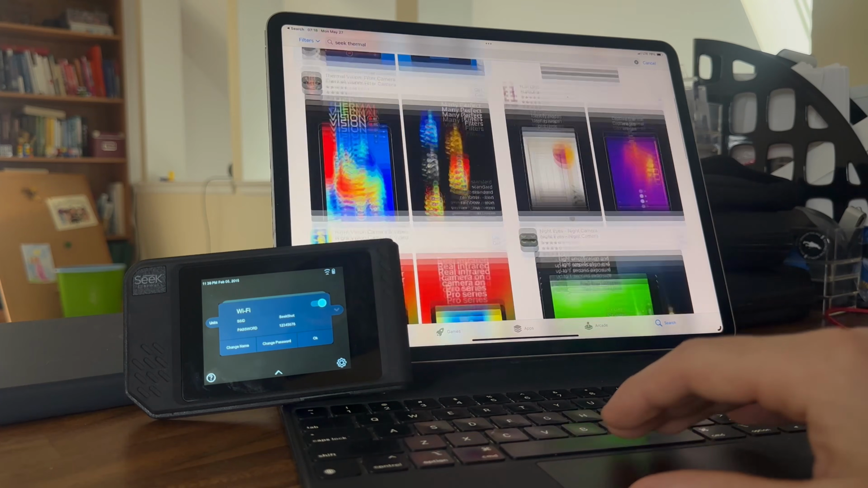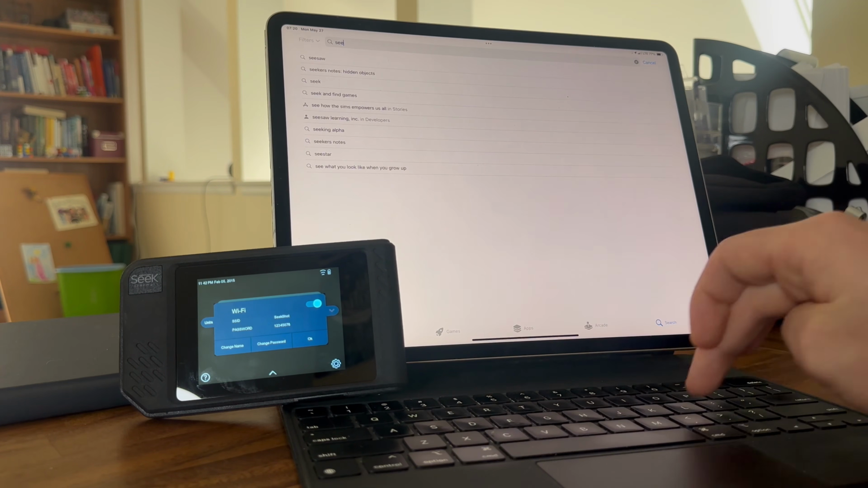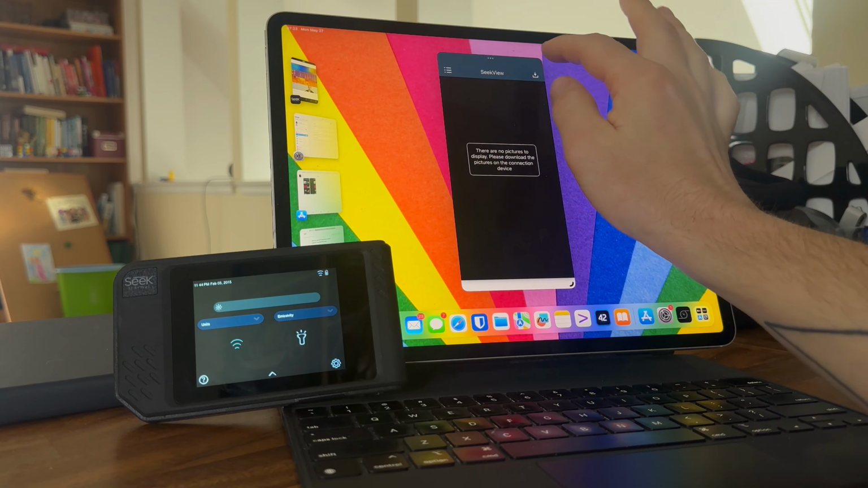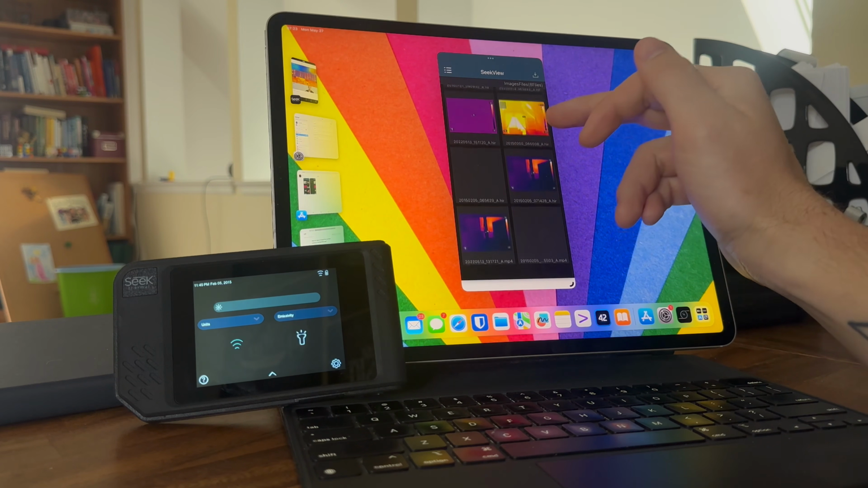I had to go to their documentation, figure out what the name of it was, search that specific name, and then it showed up. I don't know what's going on over there. So it did connect to the camera, but you have to have cell connection turned off. This is a pattern with most of these. If you're having issues connecting with your thermal camera, turn your cellular connection off, and then often it will just instantly work. Again, I don't know what's going on with the networking stuff, but it is what it is.